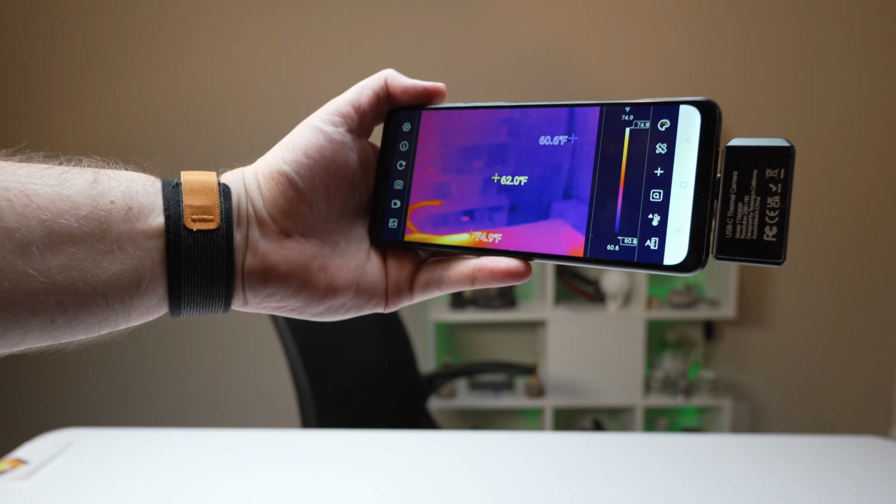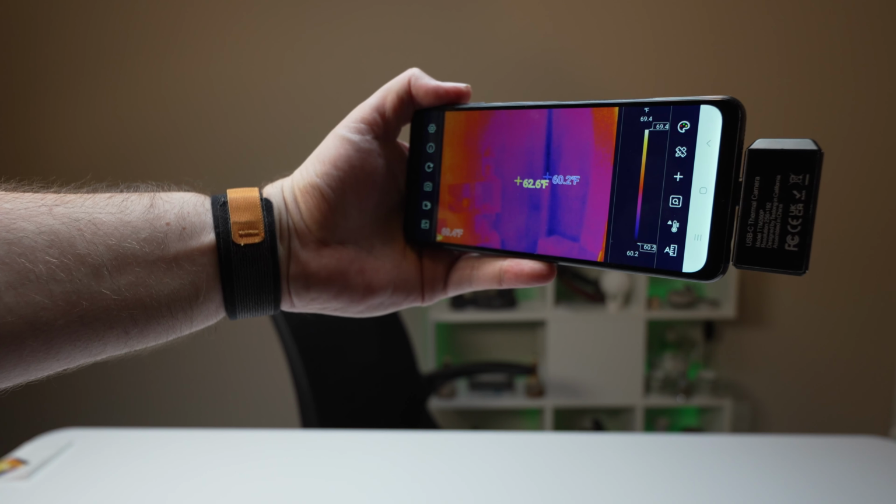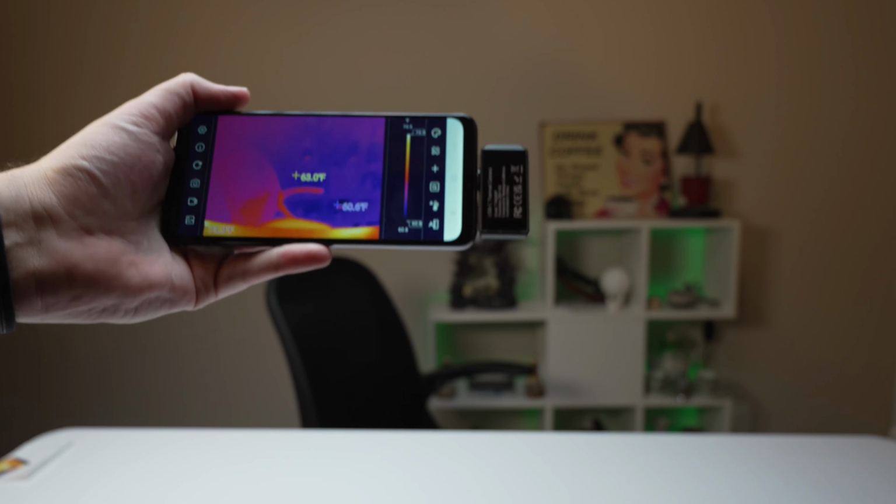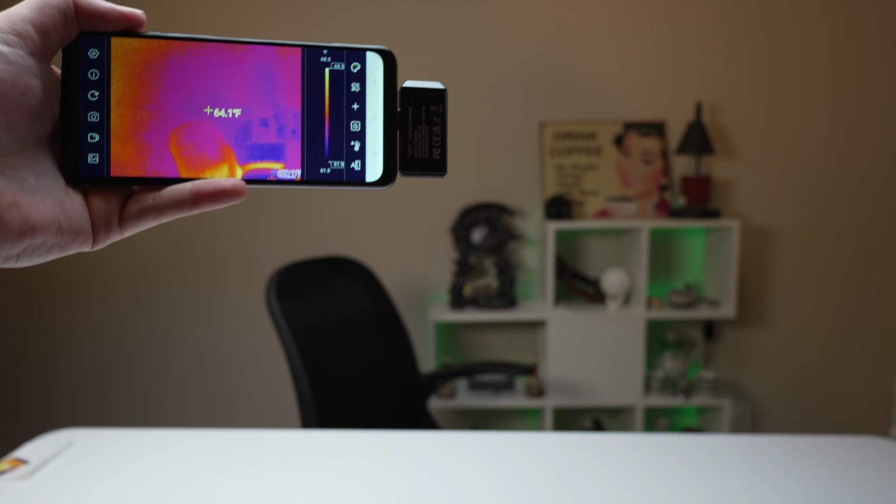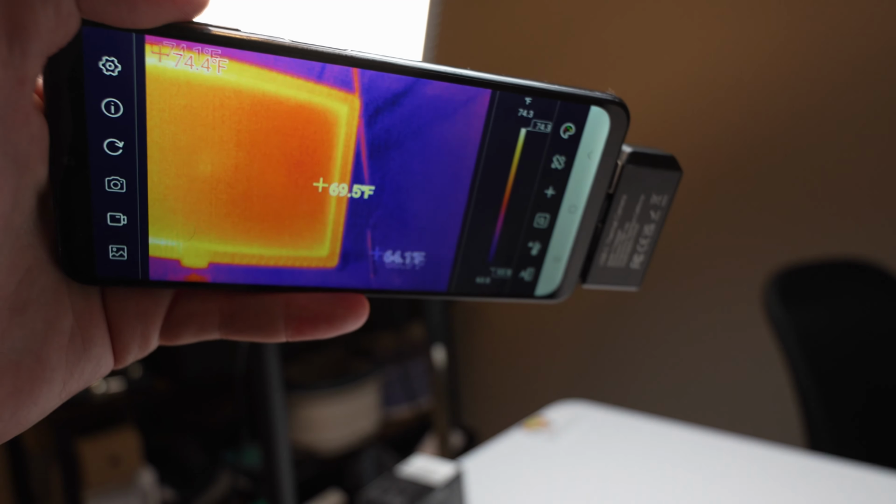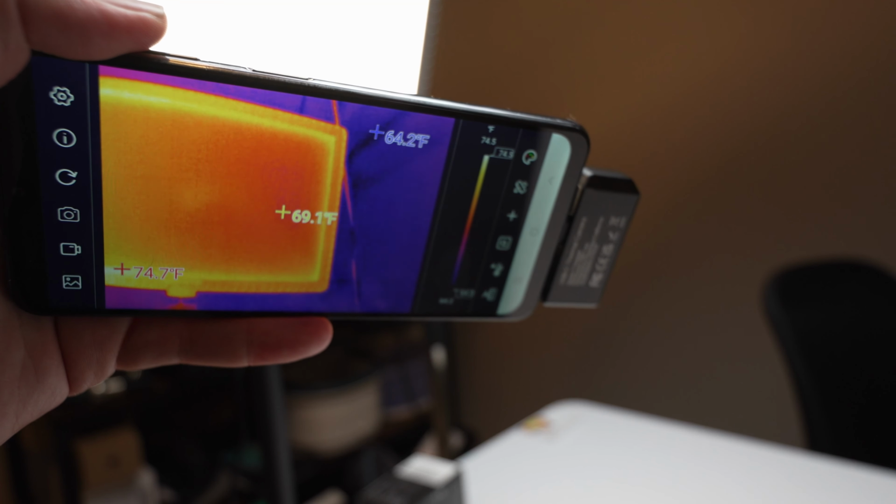And you can just move it around and you'll see the darker corners where it's just a little bit colder over there. And then if we were to like point it at the lights and stuff, well, I'd have to move the camera to get it over there. Let's say if I move you over here where I have a key light, and you'll see that the key light will show up a lot warmer.